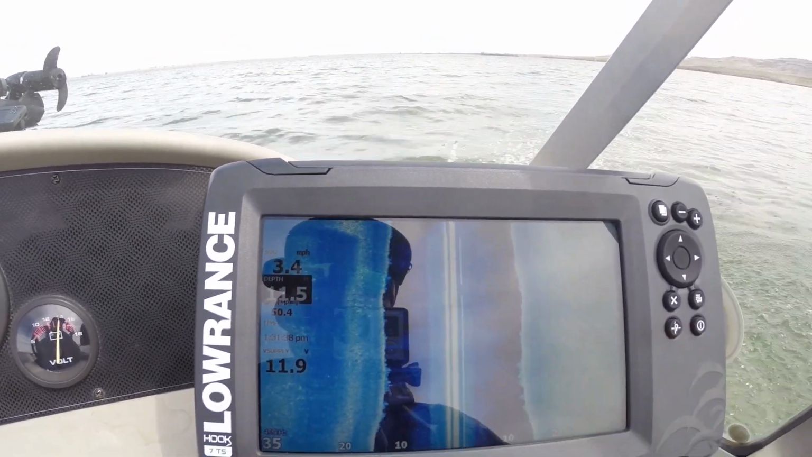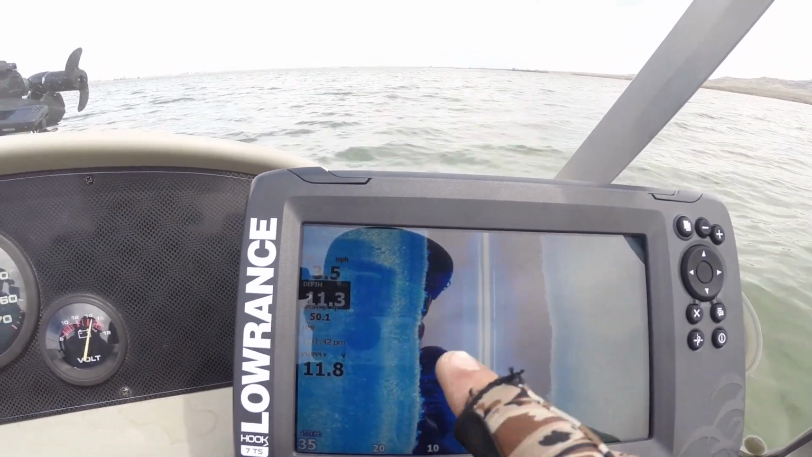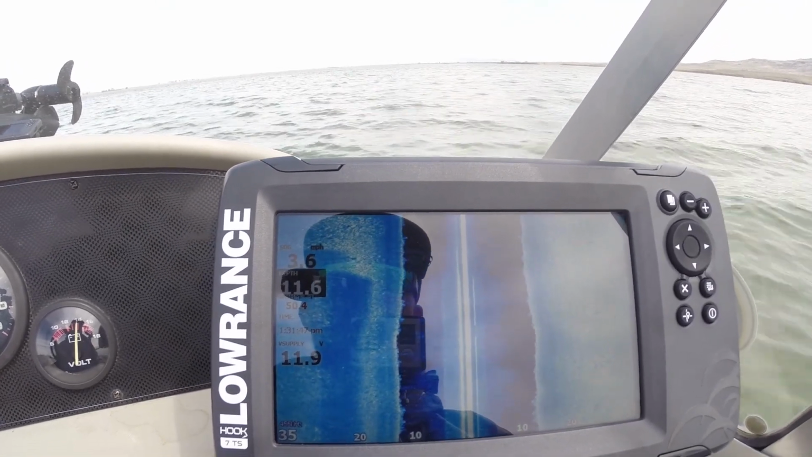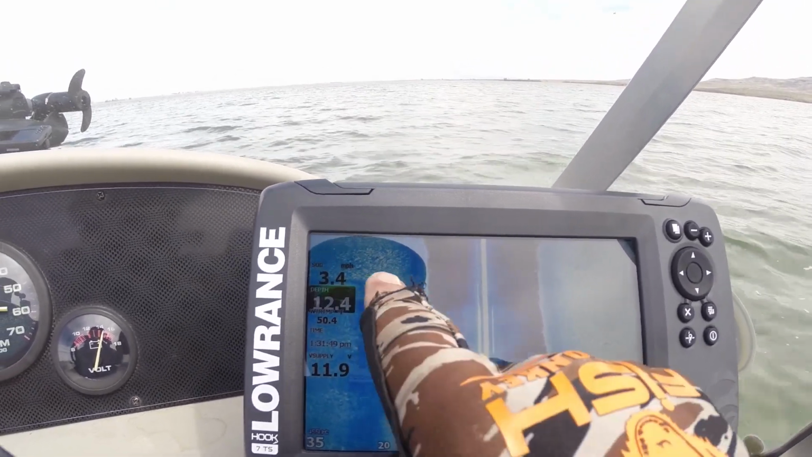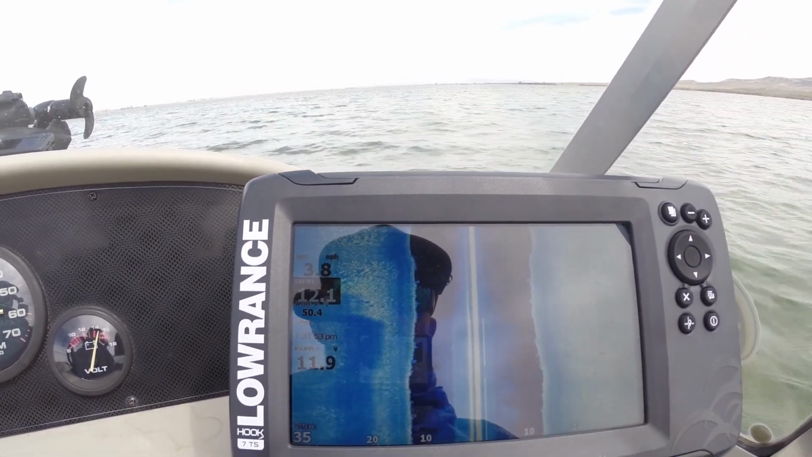So you can already see it starting to get brighter. See, now I'm getting much brighter. You obviously don't want to trim your motor too high out of the water, but you can see now I'm getting my full entire range on the left-hand side.